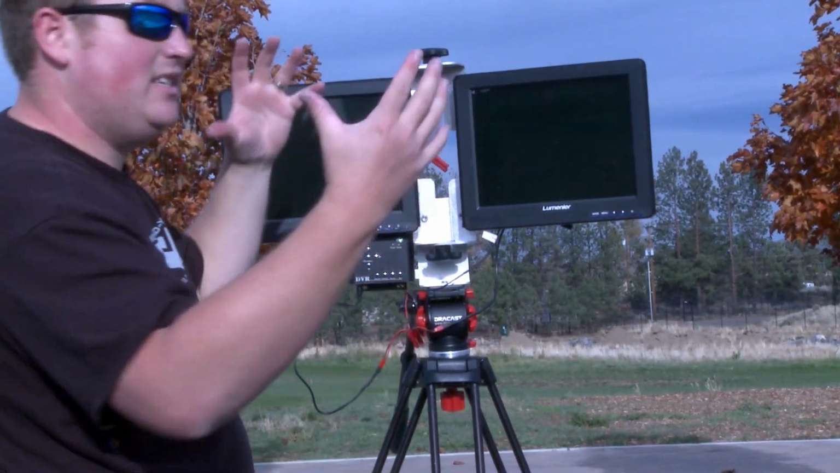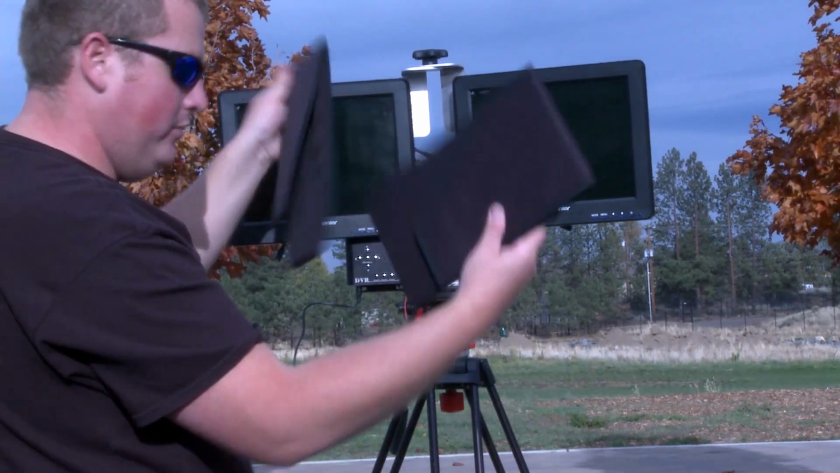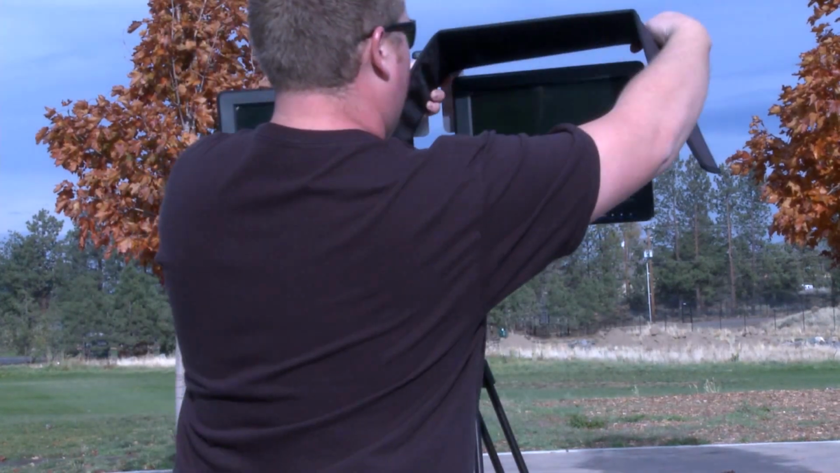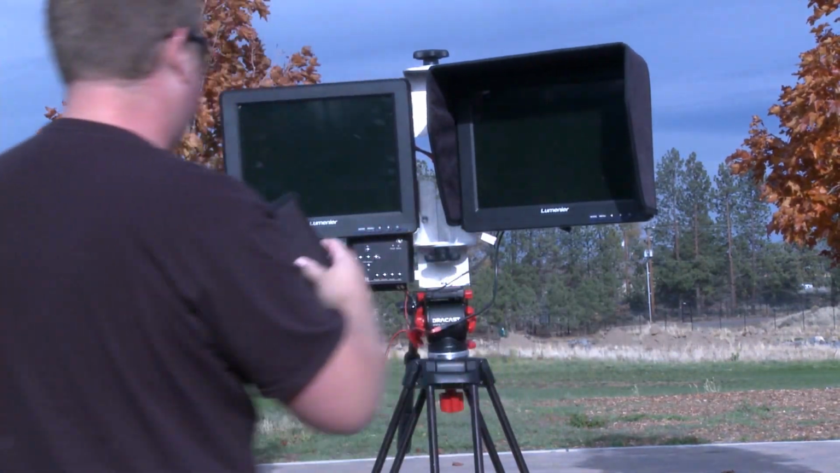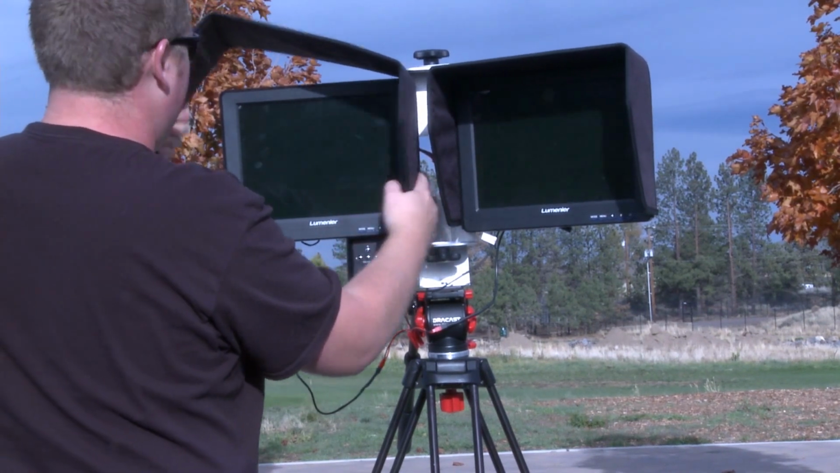And then since it's sunny out, you're going to want to use your sunshade hoods. So you got two sunshade hoods here. Just open these up. These just attach to the monitors with a simple Velcro right along the outside. Just place these on, just like that.